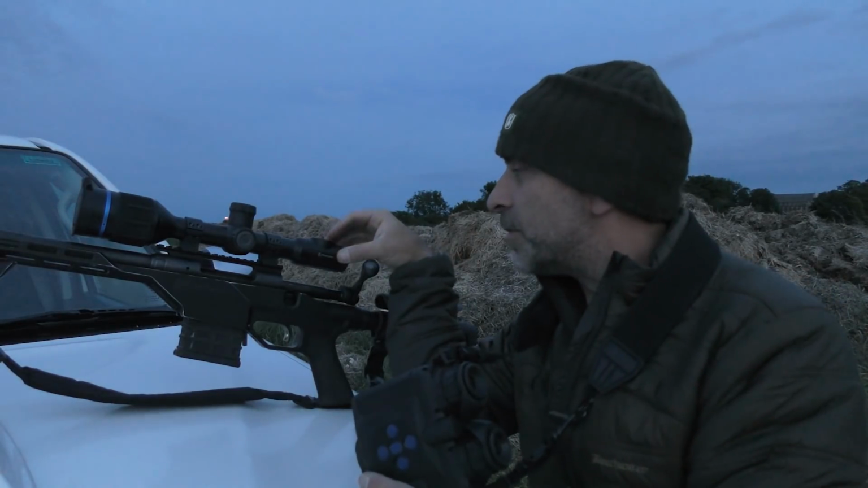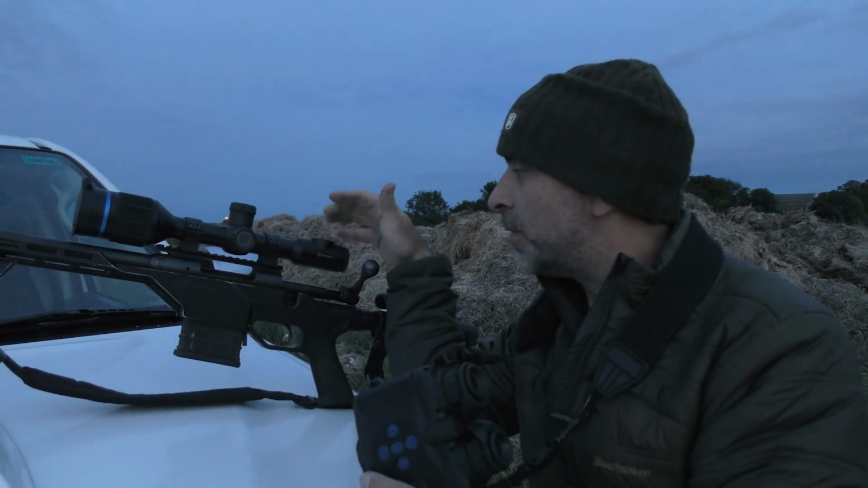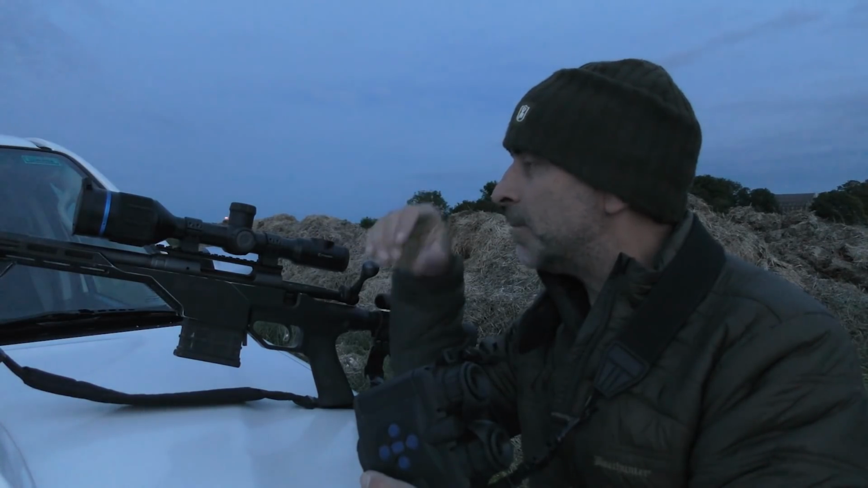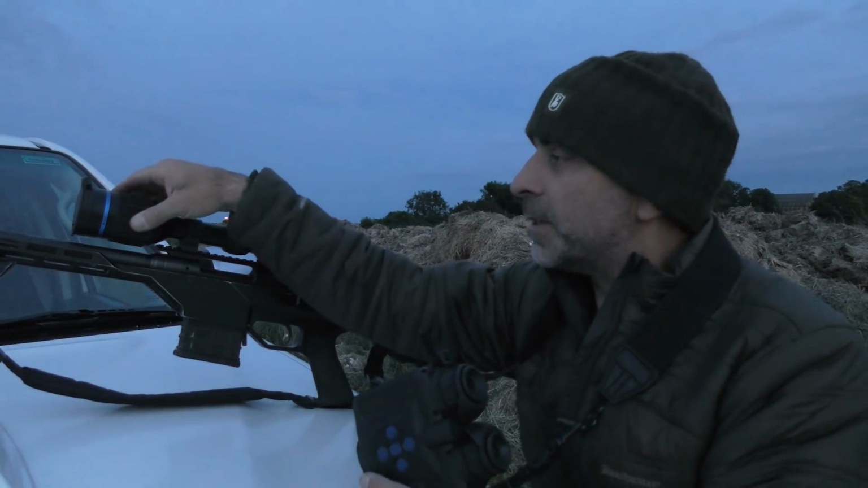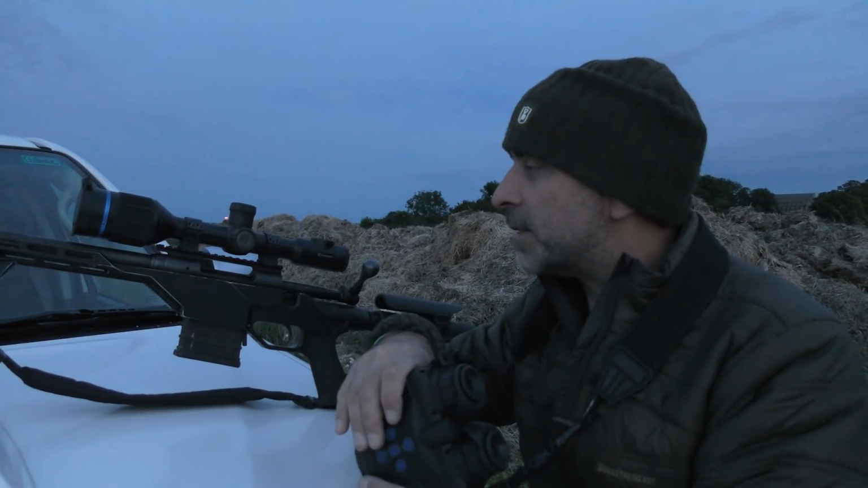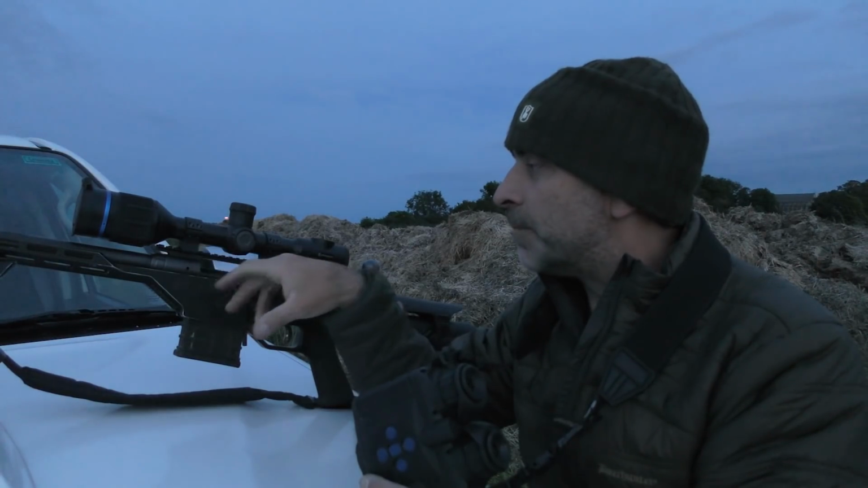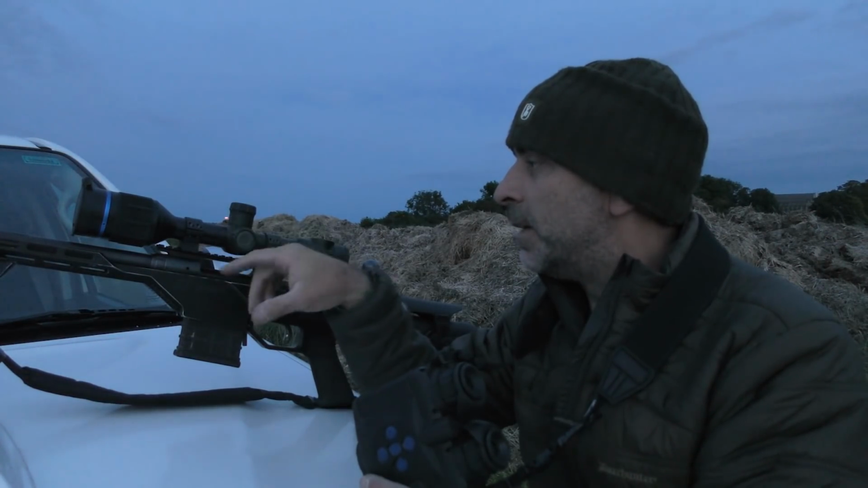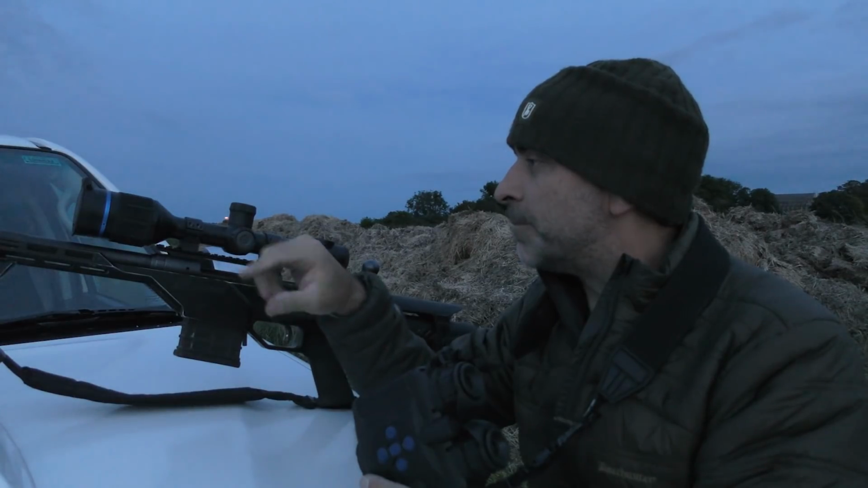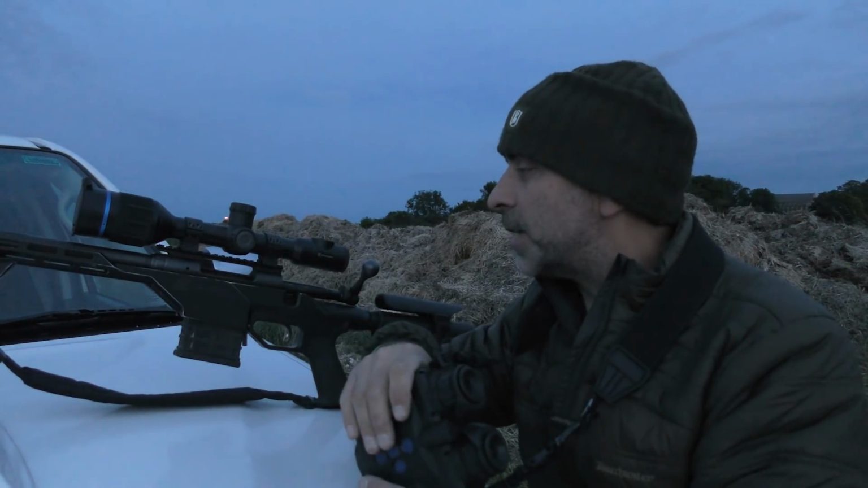It's nice and easy to use. You've got your basic 3 buttons on the back there which do all your main functions, your on/off, your zoom and your record button. Focusing on the front there like a normal day scope. In fact, it's very much like a standard day scope. It's got a 30mm tube, so just takes normal scope mounts. Here I'm using just 2-piece Sportsmatch mounts, very good mounts those. That holds that nice and steady on there.